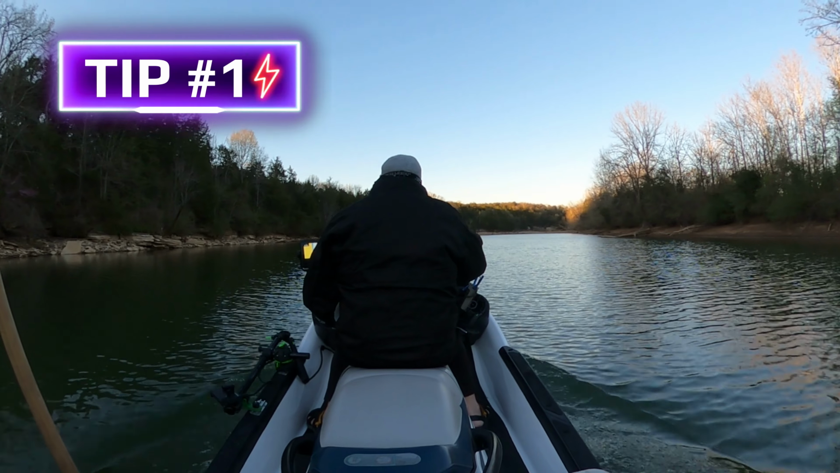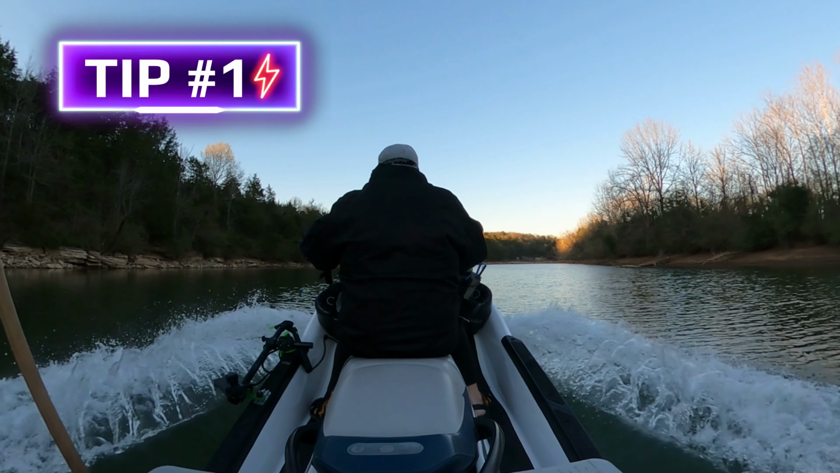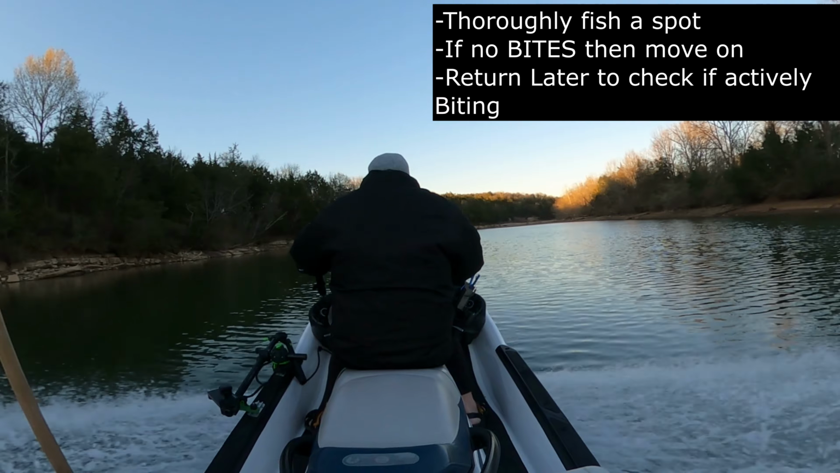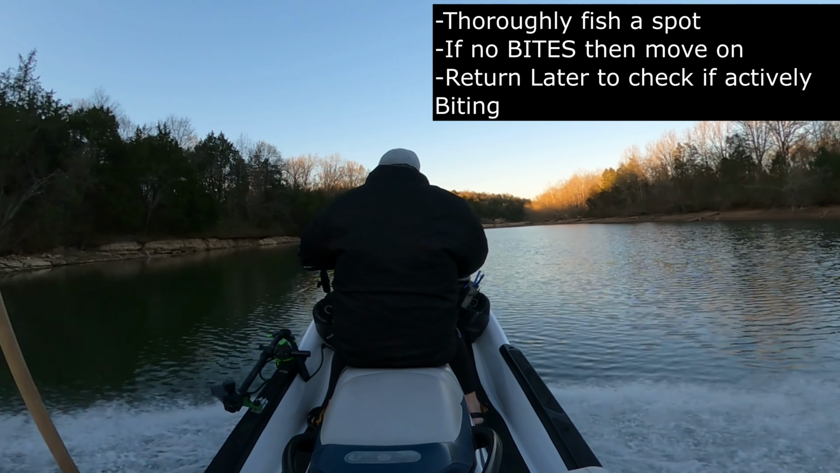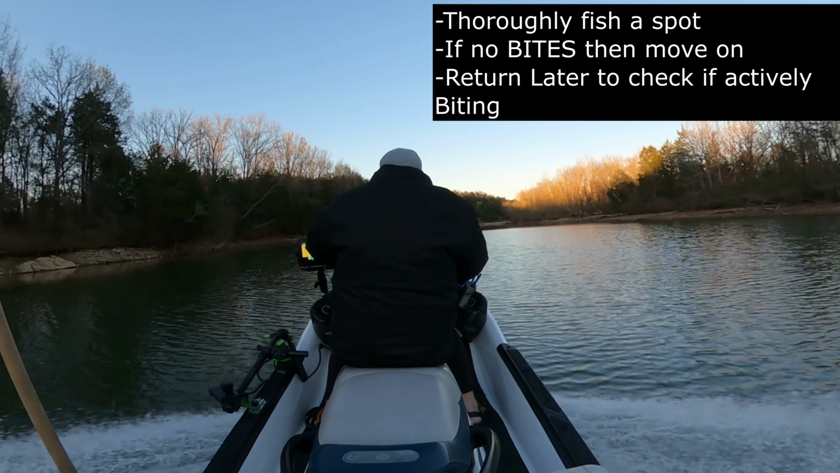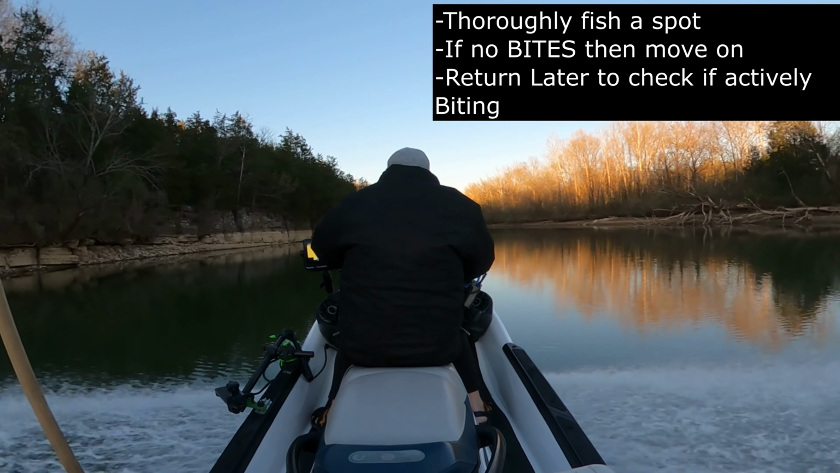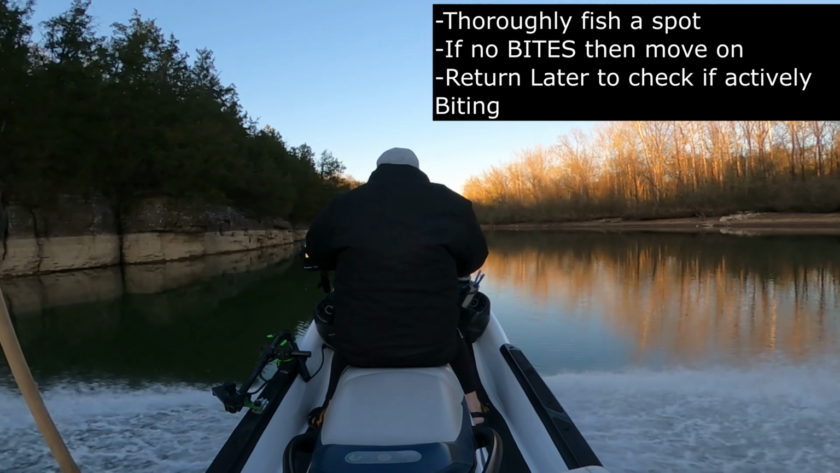Let me give you 3 tips that are going to help you catch more fish, especially crappie. Alright, tip number 1, find fish and fish them for a few minutes and then move on. Change lures if you need to, but if they're not biting, when I'm talking about crappie, if they're not biting, move on, and then you can come back later.